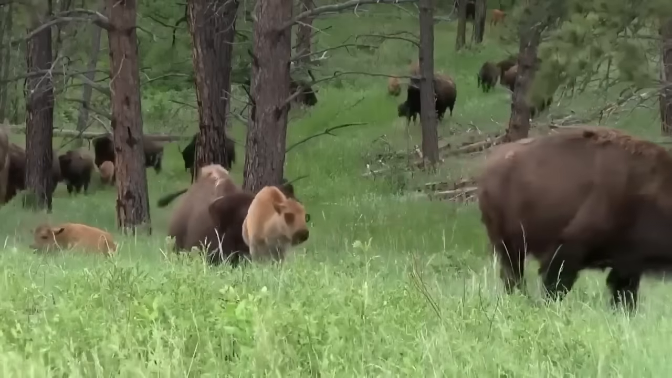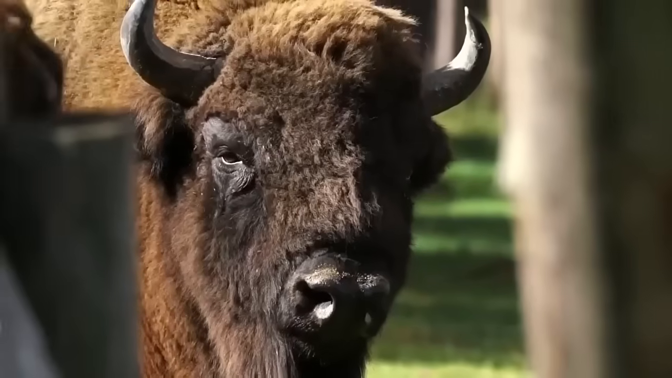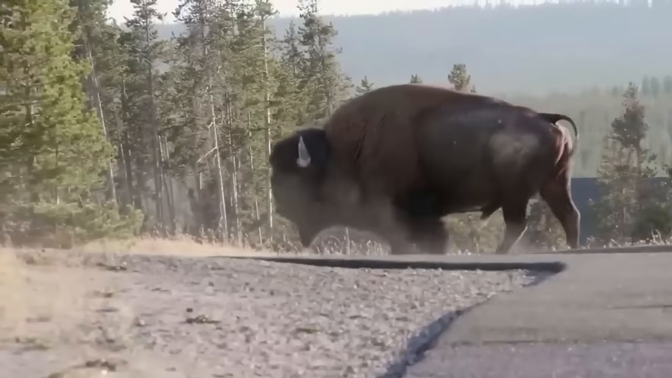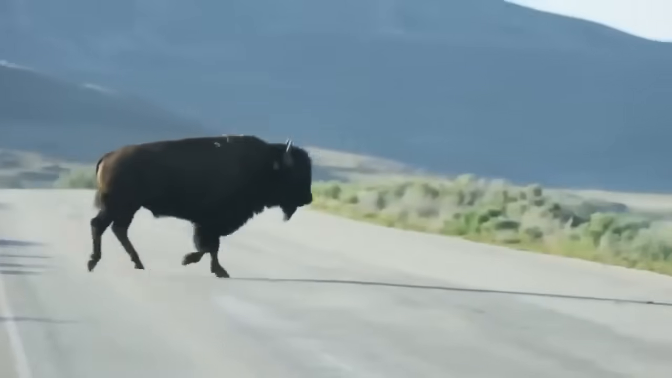Bison, also known as buffalo, are one of the most powerful land animals in North America. They can weigh over 2,000 pounds and have been known to charge at speeds up to 35 miles per hour.